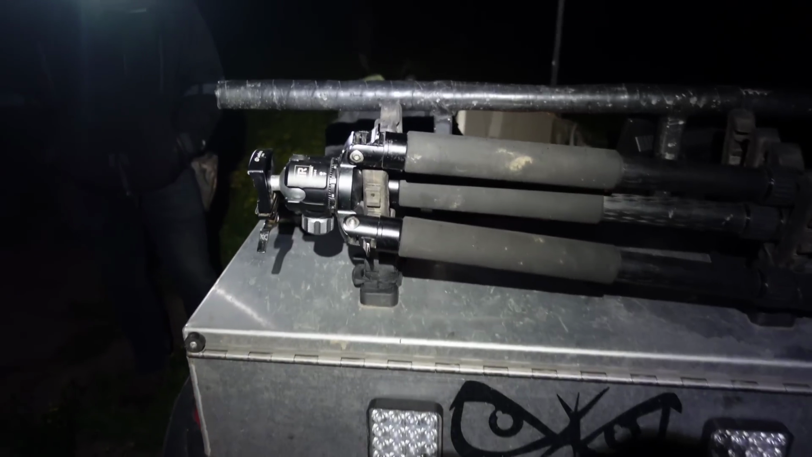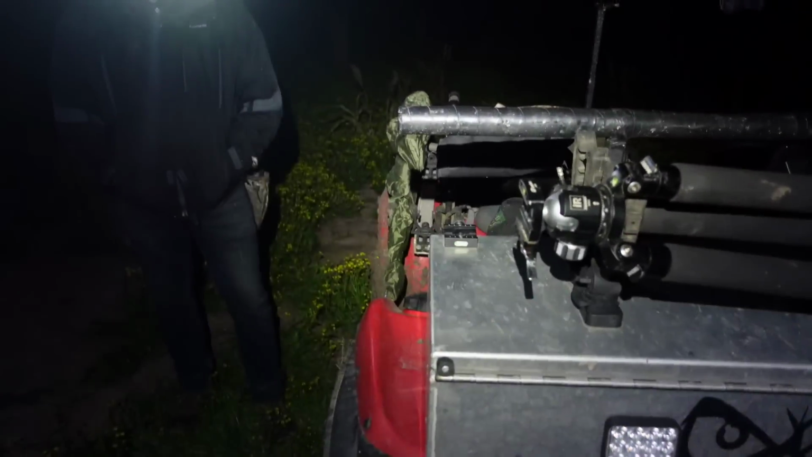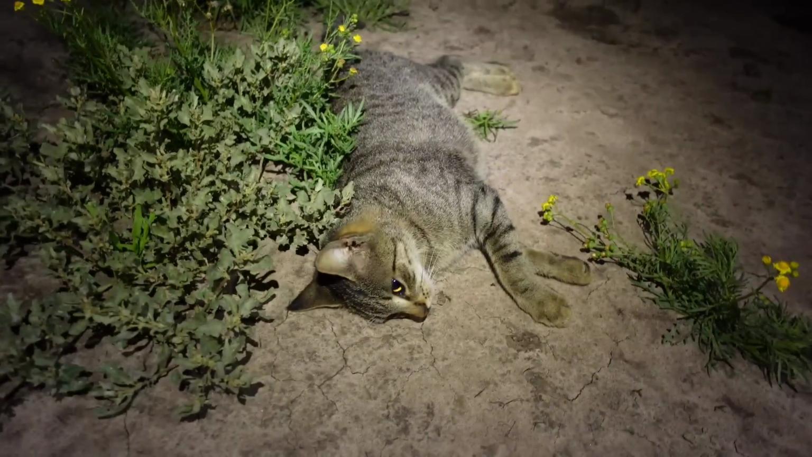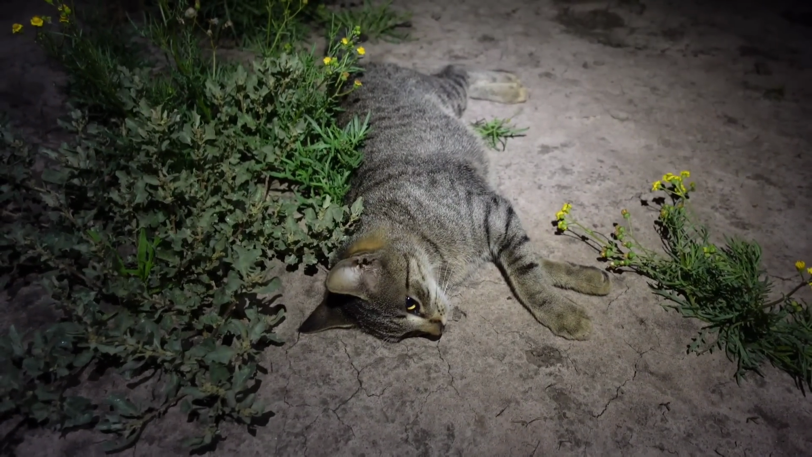So we're standing out here, complete innocence, fully loaded with guns, eating Oreo biscuits, just talking. Nathan goes, hey, there's eyes out, there's a cat in the paddock. And this dopey moggy has walked in to about 10 metres from us, upwind, chewing on biscuits, making noise. So another cat, pretty happy again.